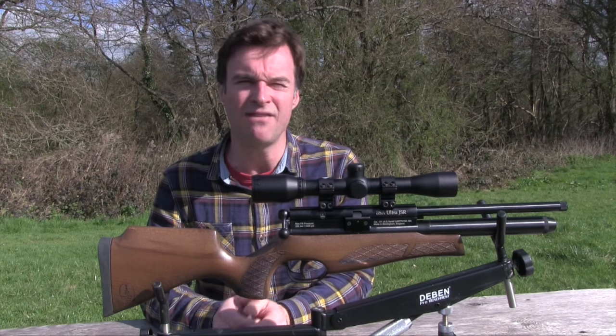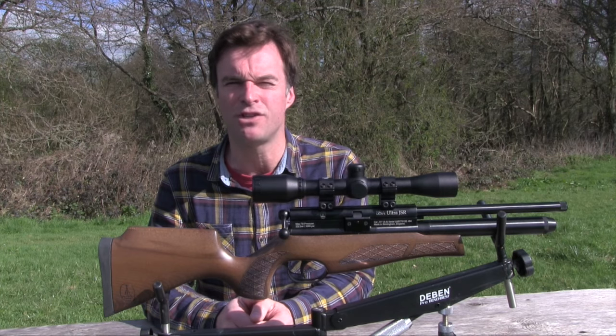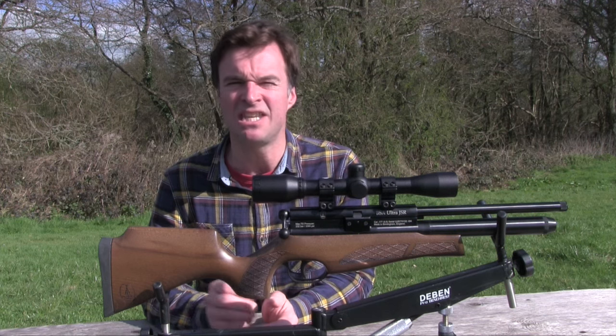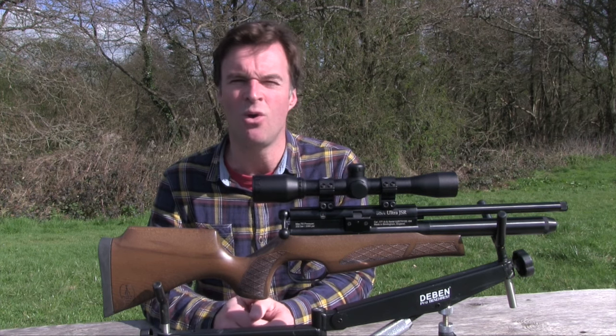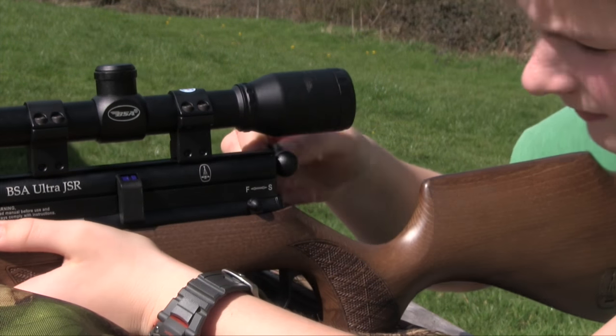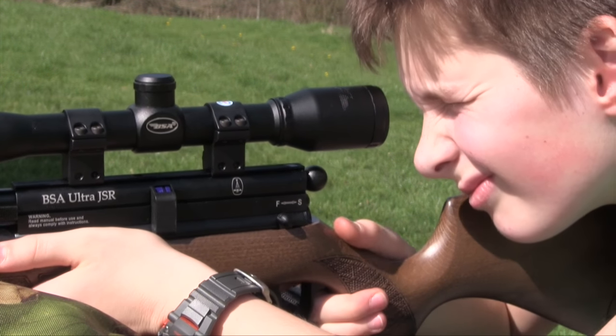However, there is a nice long scope rail, so it's easy to mount a set of telescopic sights. Available in .177 and .22 caliber, the JSR runs the latest version of BSA's slick, bolt-driven 10-shot magazine. The system makes for fast and positive cocking and reloading, although it is a bit stiff for smaller children to operate. That shouldn't be any great problem though, because they should be shooting under close supervision.